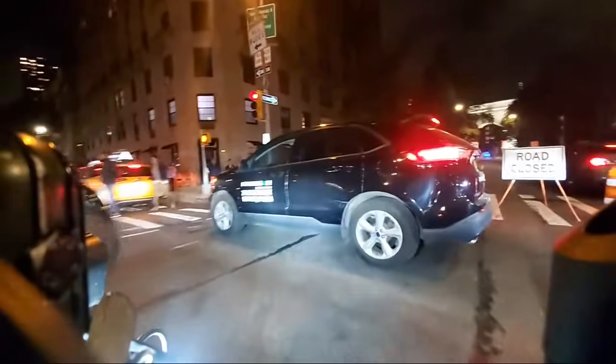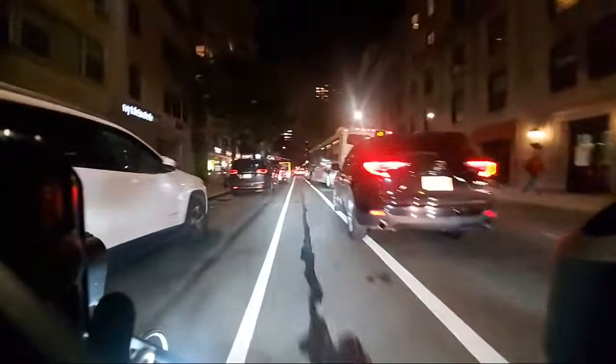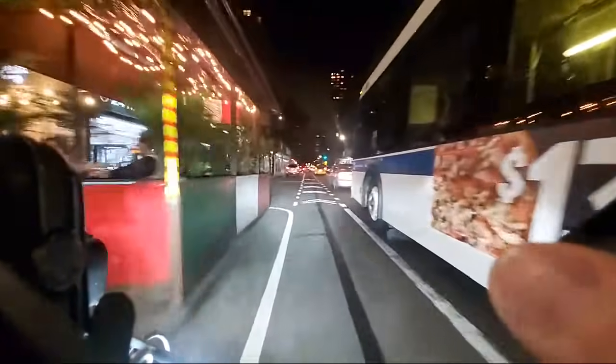Jesus, what is this? What is this fuckery? Oh man, if I was a car right now, I'd be pissed. I'd be punching air. Being a car sucks, it really does. You just have to sit there and know that you're not moving anywhere.